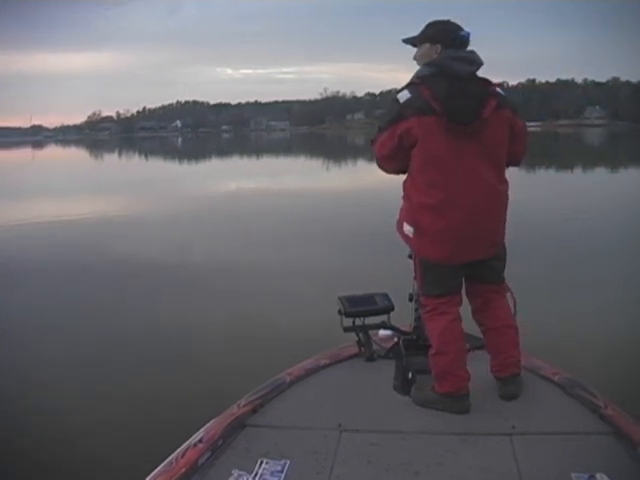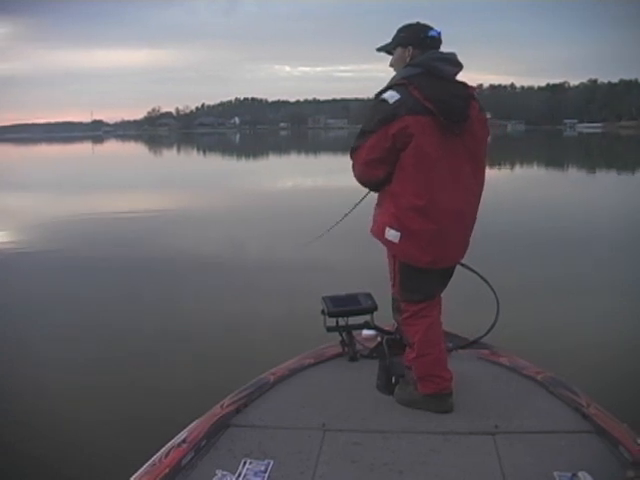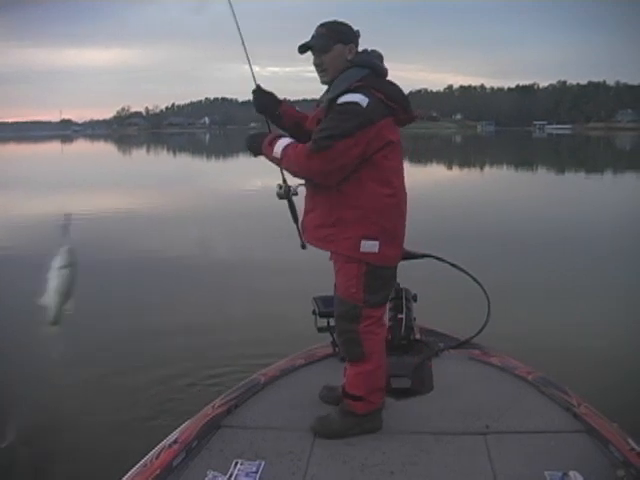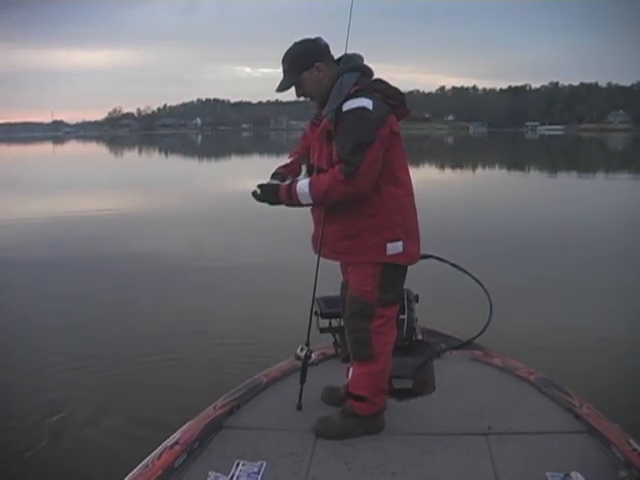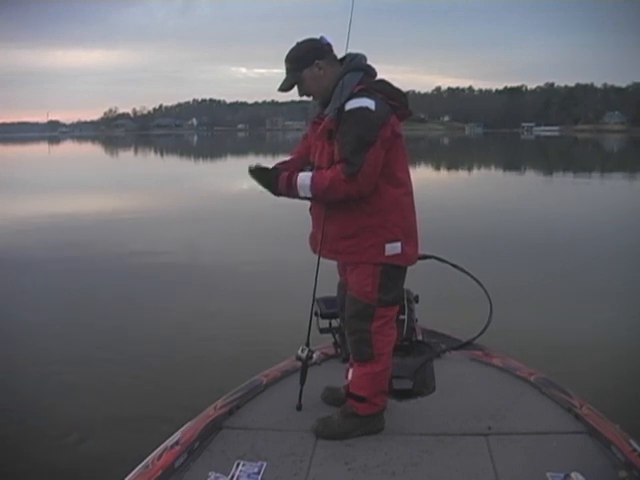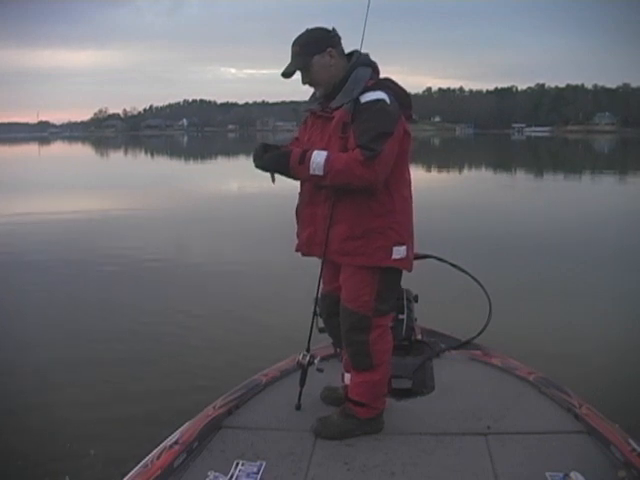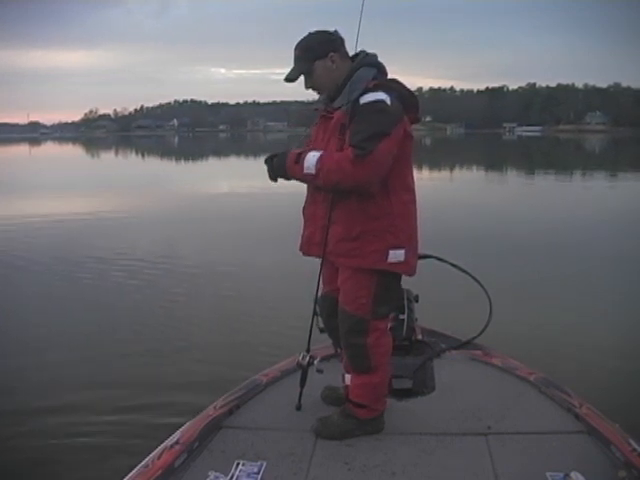This fish feels like, there, he just grew up a little bit, not much. Nah, he's just fighting hard. Little guy. Little guys. Cool. Still fun. Even the little ones are still fun.